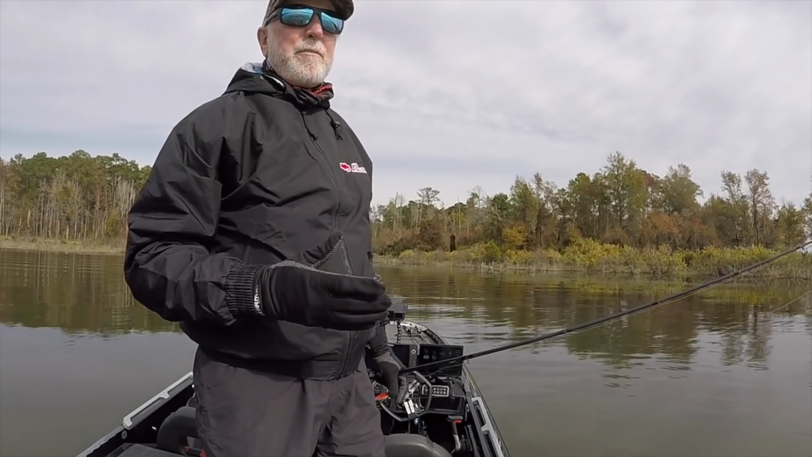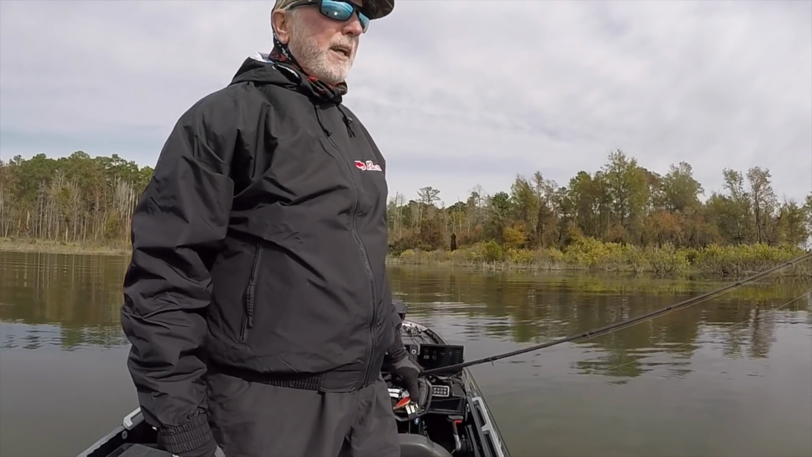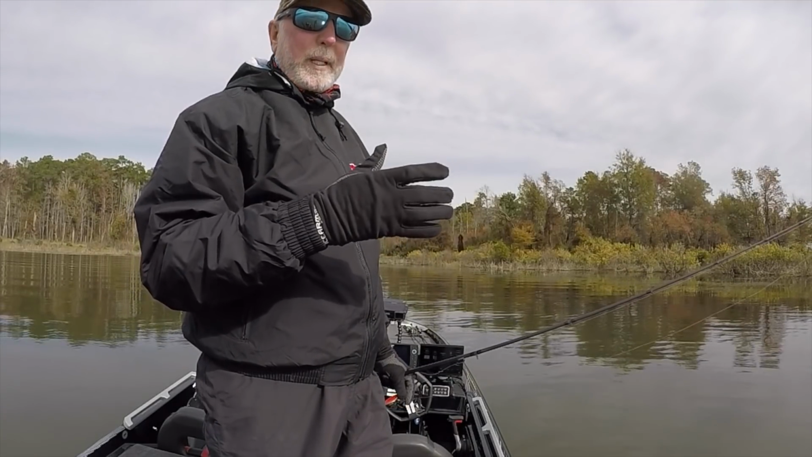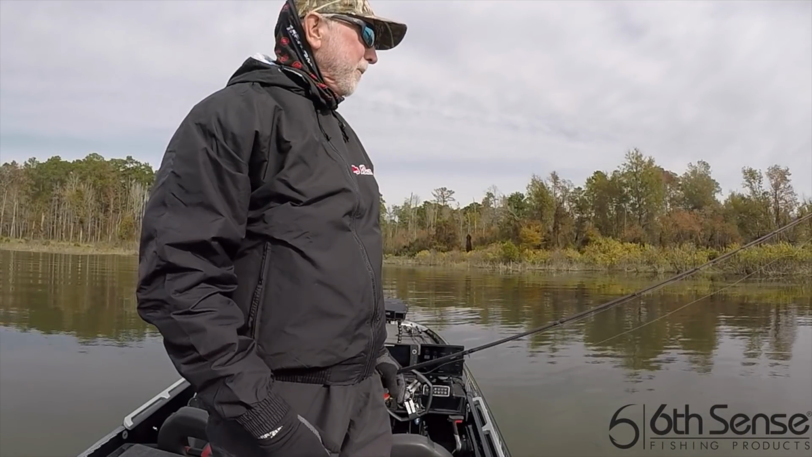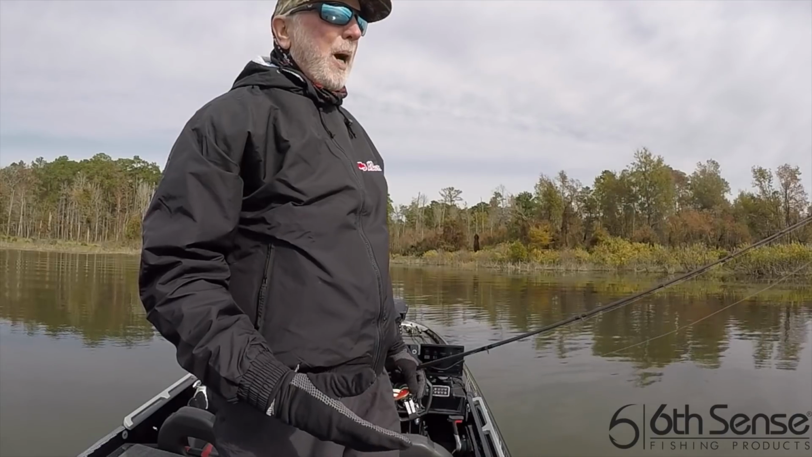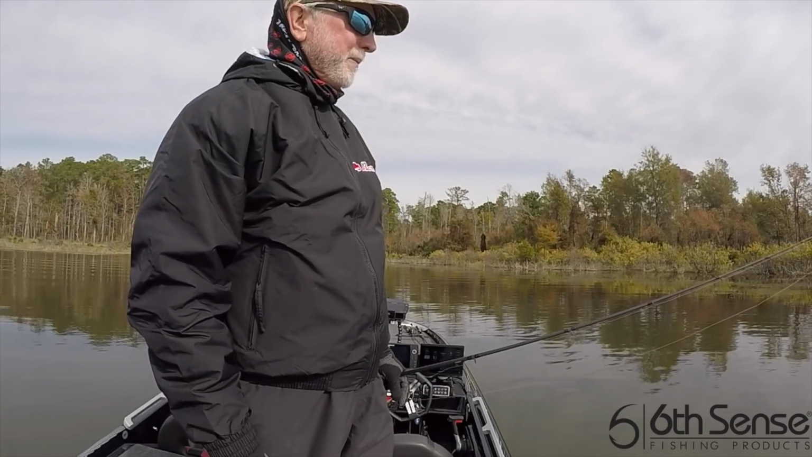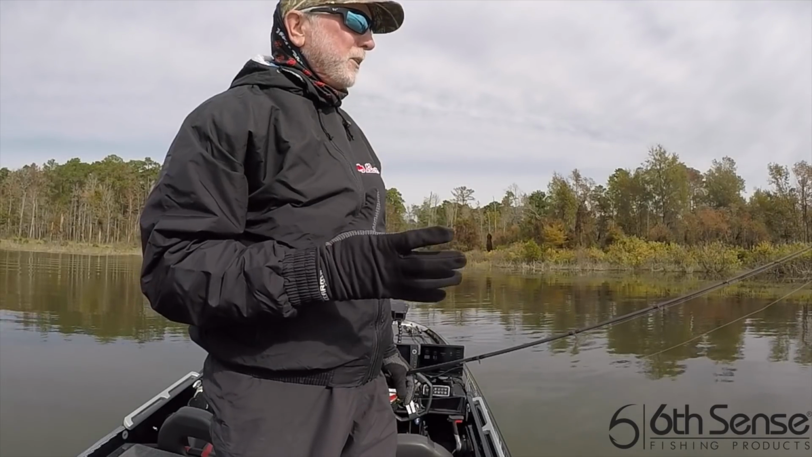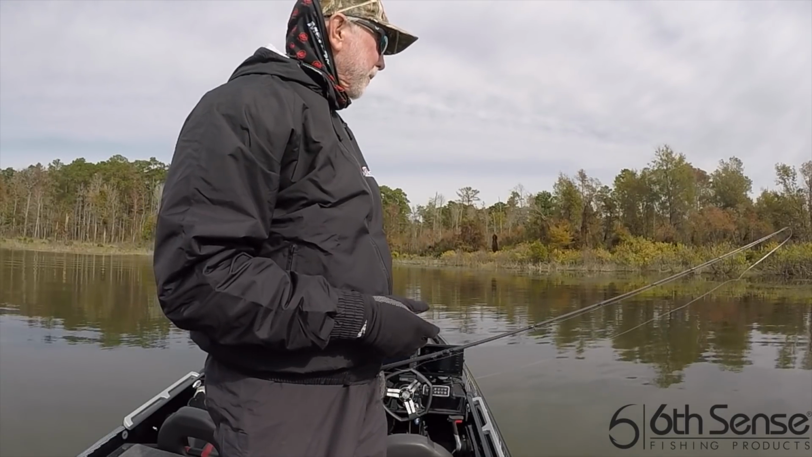Otherwise, what you really want to try to find is little bitty brush piles and or stumps in that 3 to 9 foot range. If you can find that, those are really going to load up with fish as these fish start staging up in December and January. I think your choices are going to be probably work a jerkbait real slow around this stuff, but if you work it at all, it's going to get hung up. Probably a little light swim jig, 1/4 ounce, maybe even a 3/8 according to what trailer you put on it. A chatterbait, again, a light chatterbait up around this stuff.